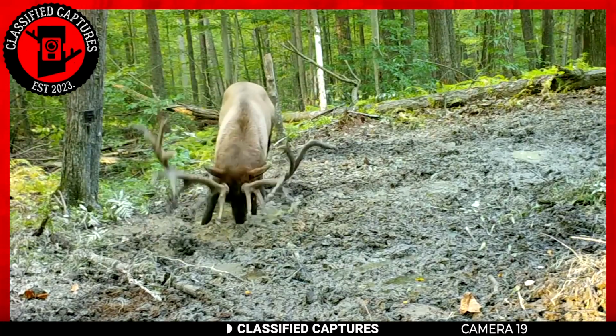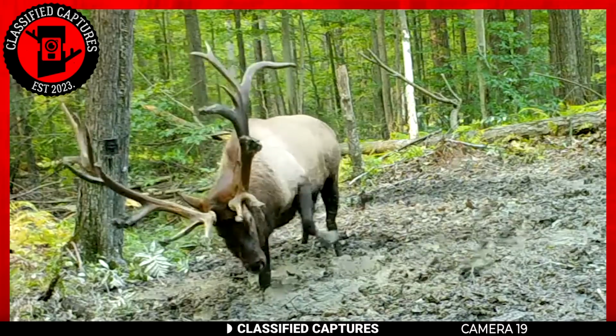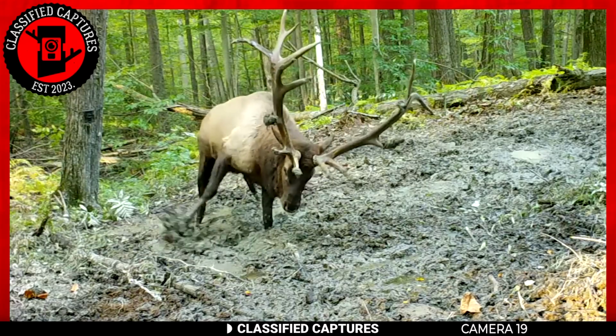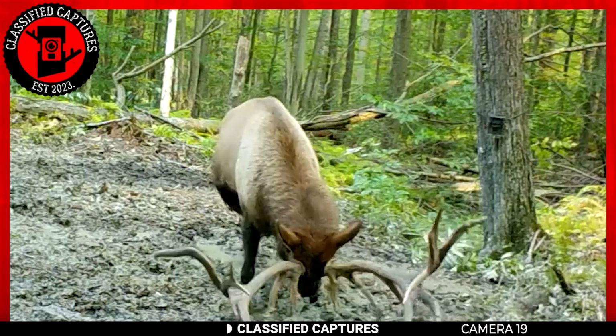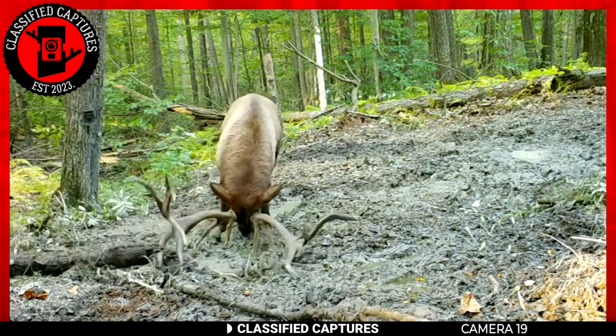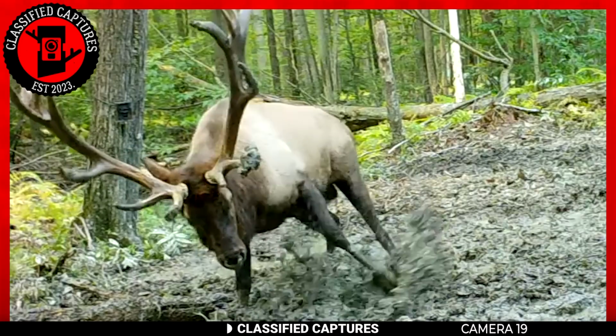Now let's turn our gaze to the majestic and quiet character, the bull elk, a fellow who's got a peculiar way of preparing for the grand dance of romance. Look at this gentle giant adorned with an impressive crown of antlers, ready to woo the cow elks with a performance that can only be described as unconventional.